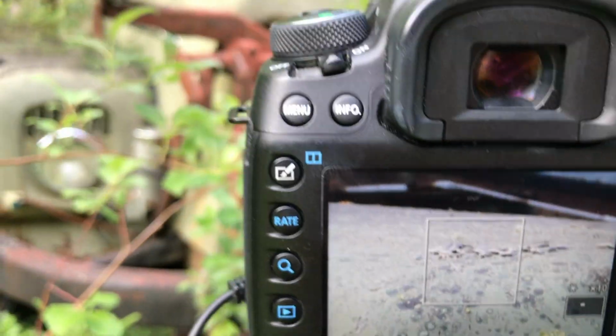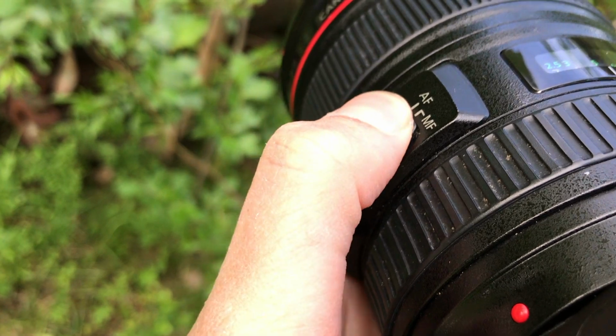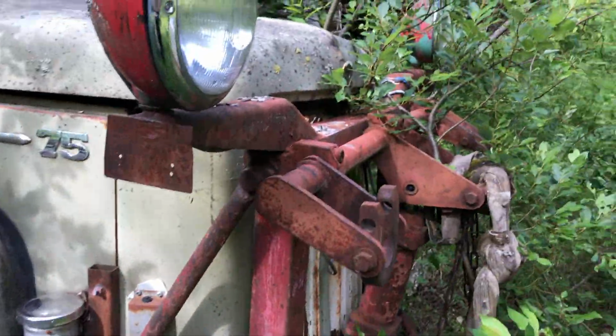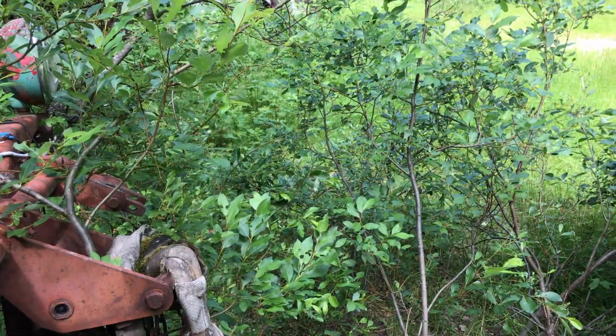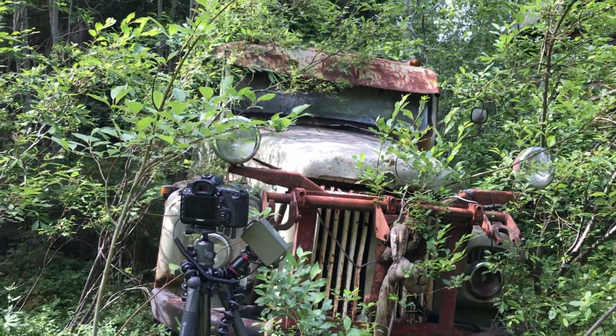That is done. Switch the lens on manual. That is sharp. Let's test. Good luck, camera. See what happens in a few hours.